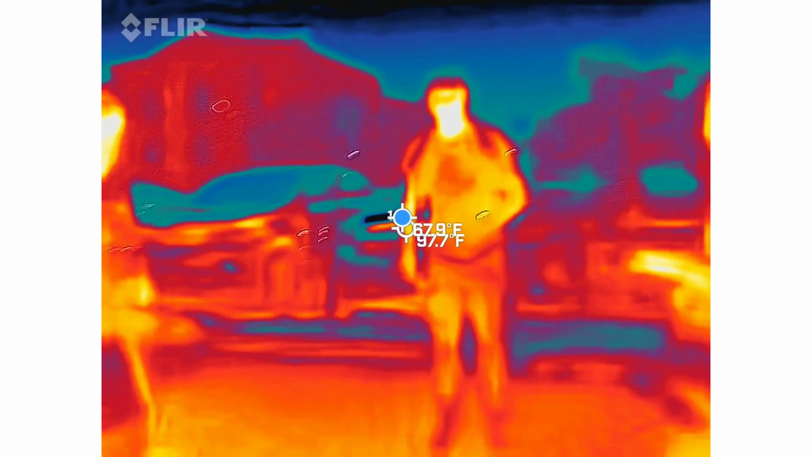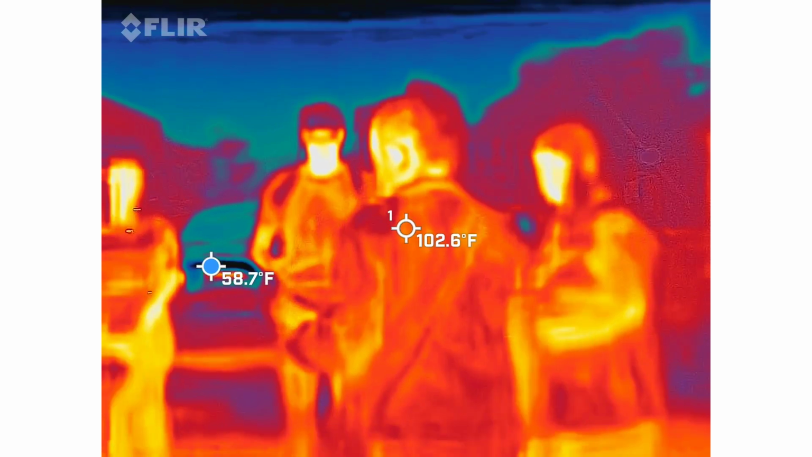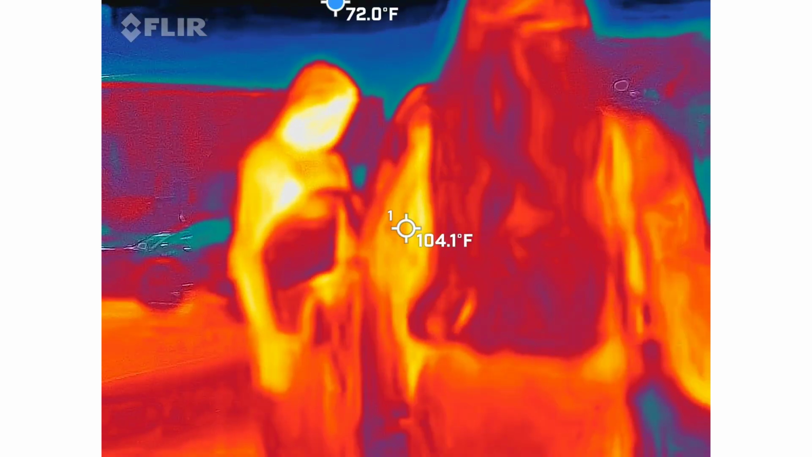So what's going on with the other meter? Where's that one at? Have you had any readings come out of it yet? Just 0.2. Okay. So again, 2.5 and higher. So you already went to red straight in? Nice.